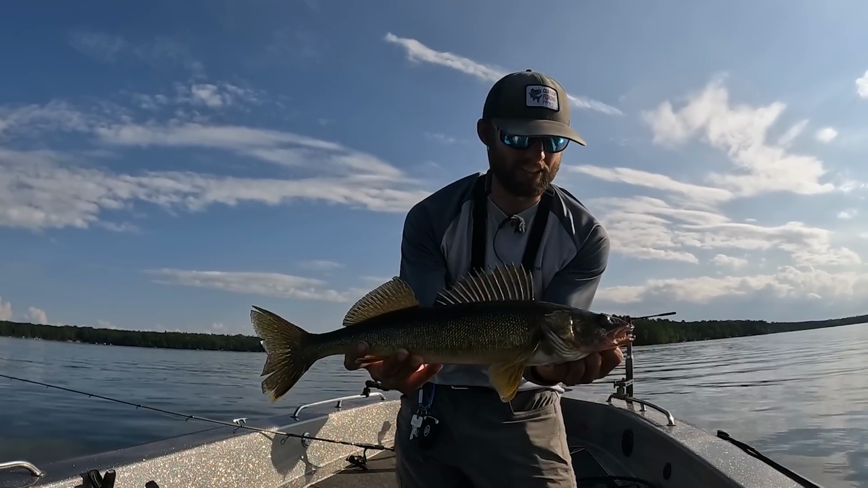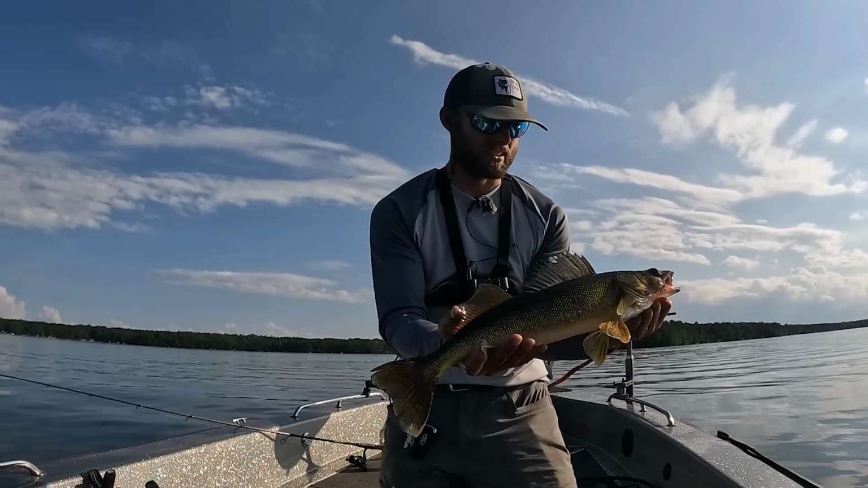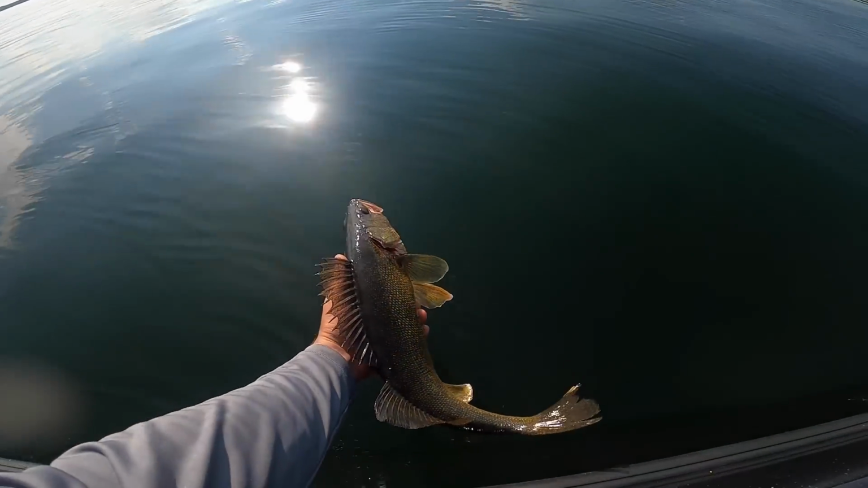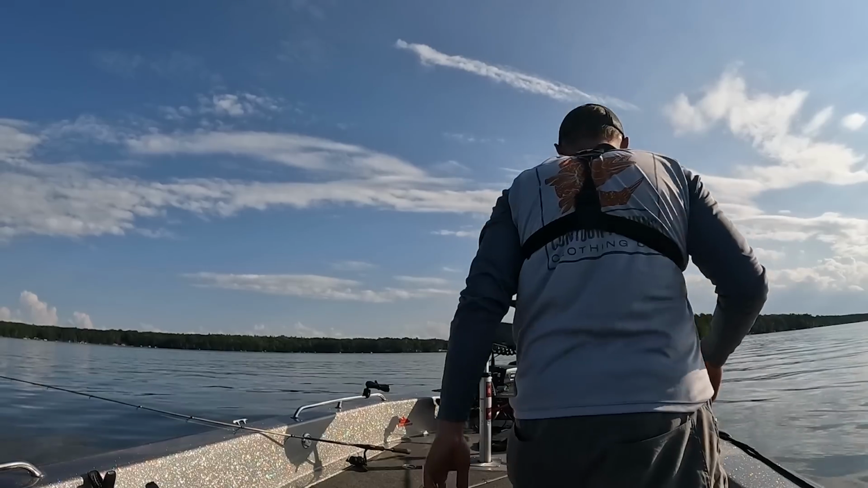There we go, guys. Another nice walleye here. Snap jigging out in the deep. How's it get better? Let's get him back. Wow, man. I just don't know how it gets any better. He's probably a 21 incher. There he goes. Back down.